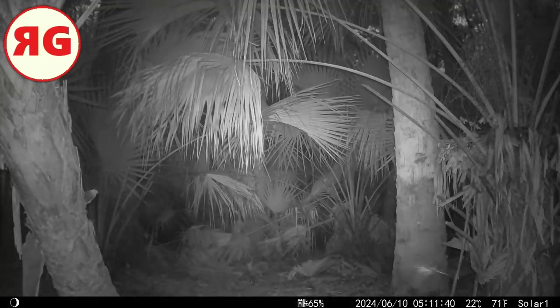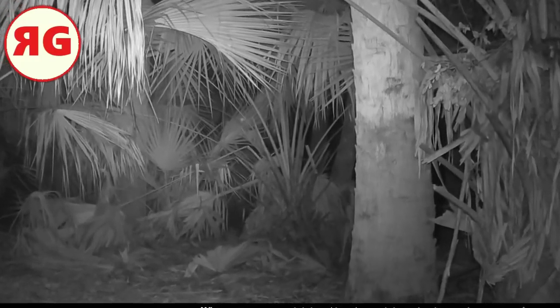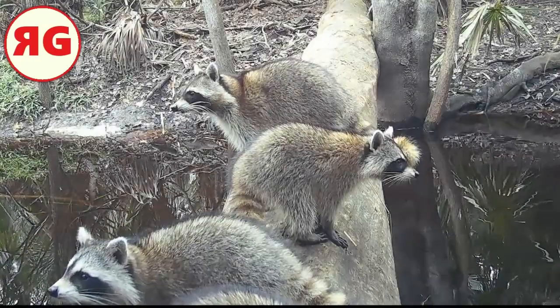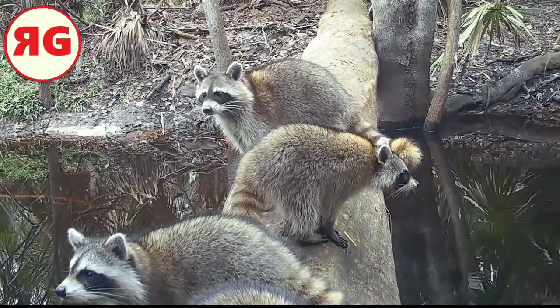Another deer at night. Look at this mosquito. Look at the size of this mosquito. That is a big mosquito. Yes, it is. And another deer cruising by, and yep, there's the raccoons. And you guys know what that means. It's the end of this video.